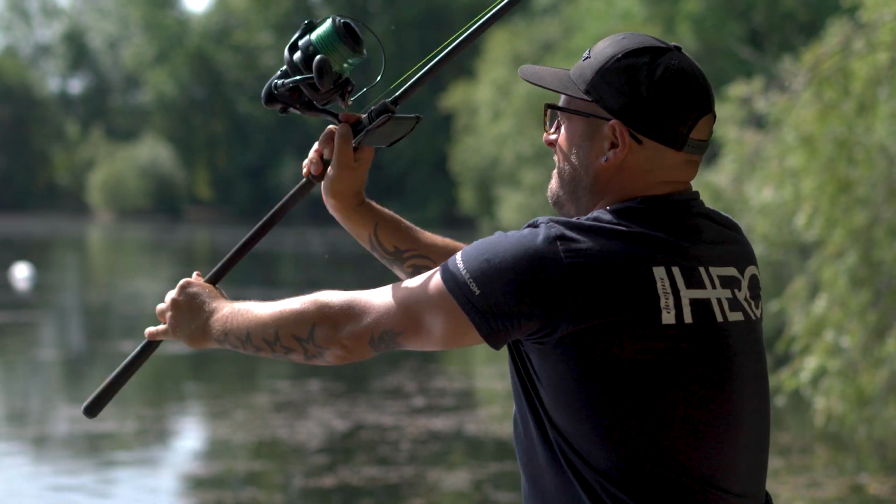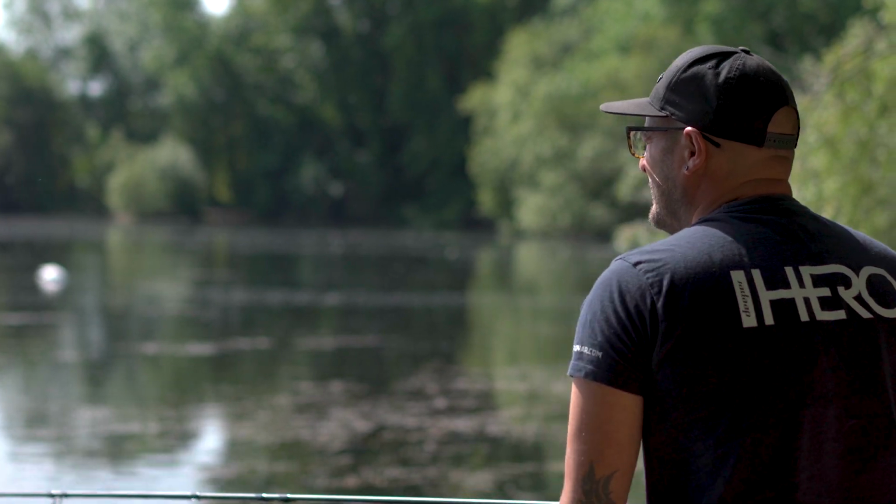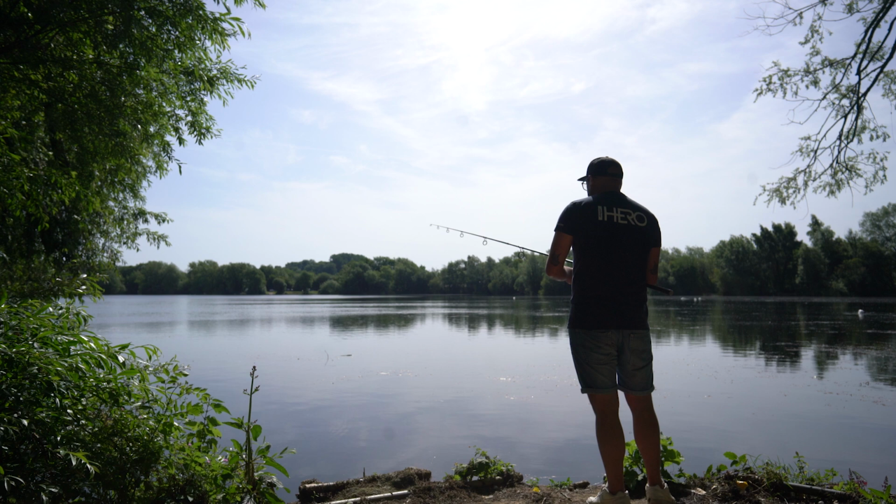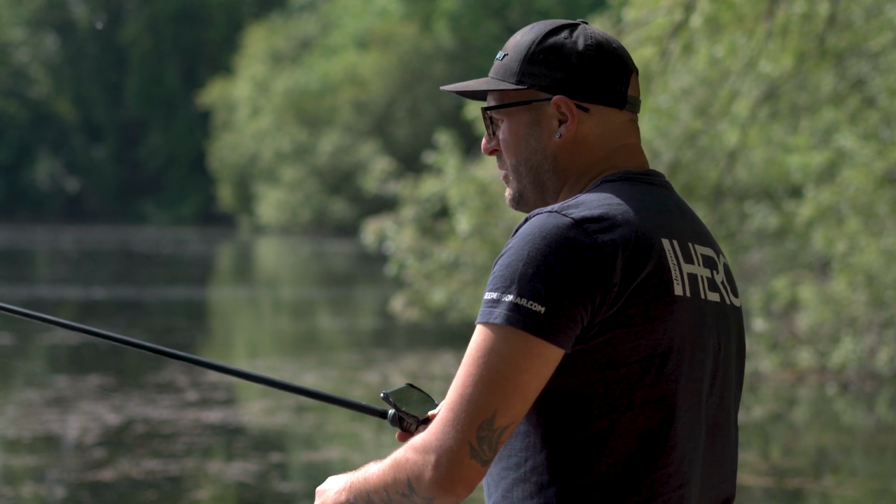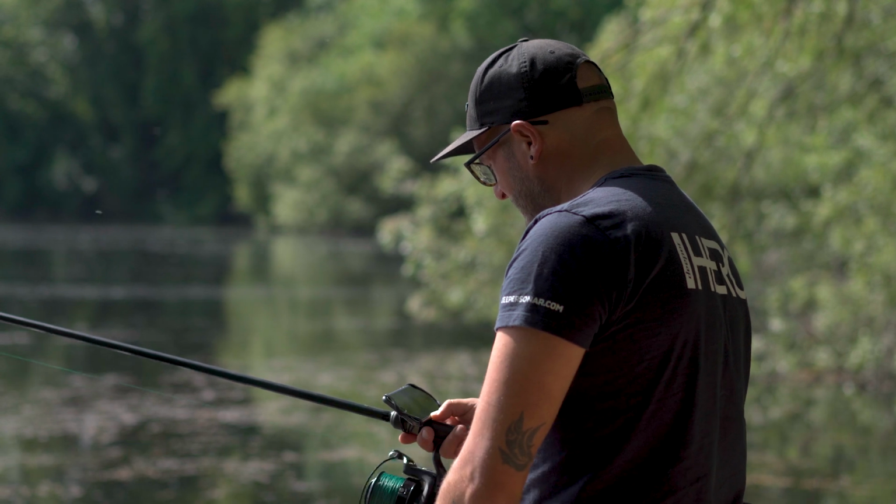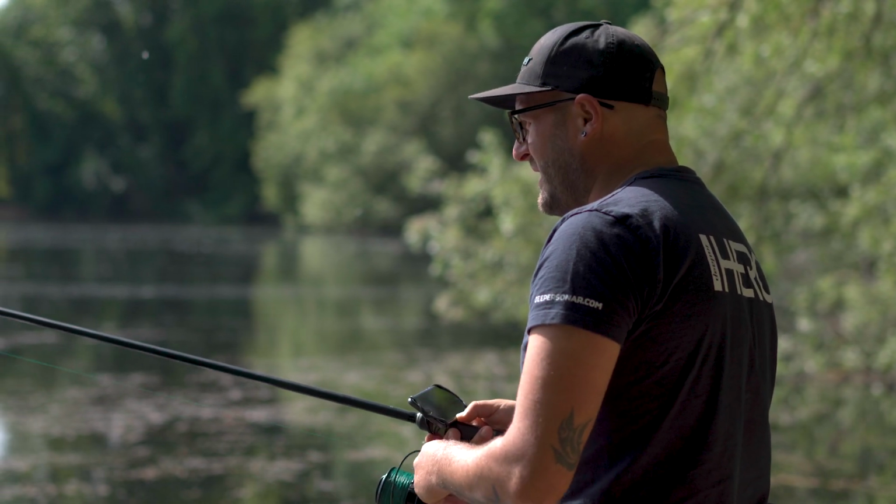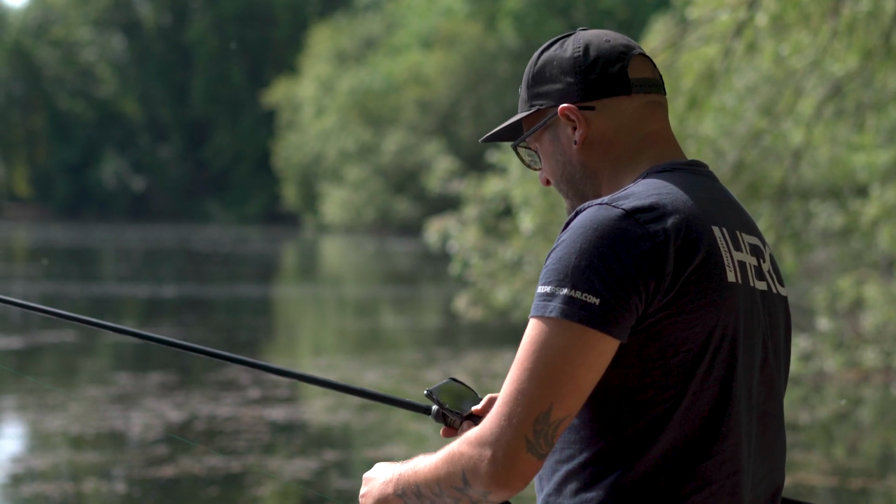Right, so I'm now going to try and exactly pinpoint that area. So I've stuck the Deeper back out at the range. Now it's a case of retrieving it back over that spot, sticking the marker braid in the clip directly above it, and then swapping sonar for lead and having a little feel to see what's going on down there.